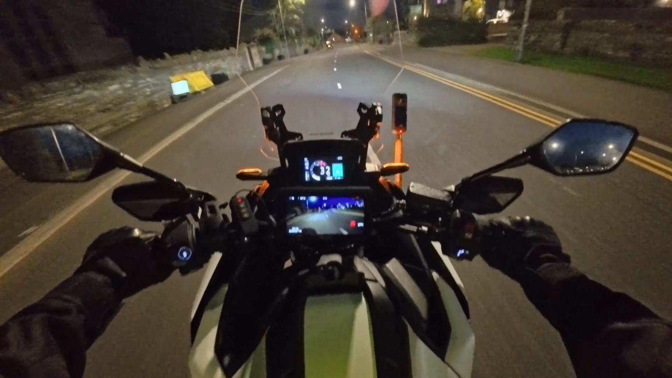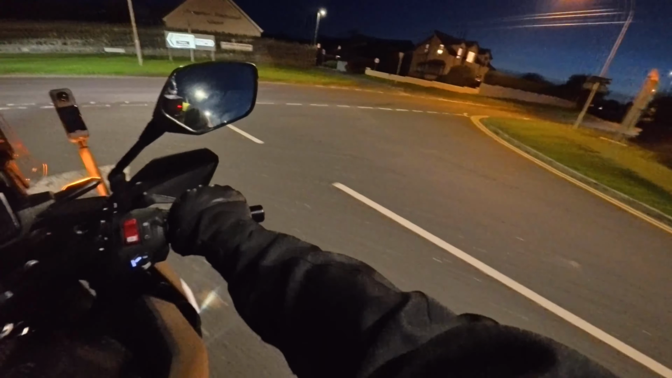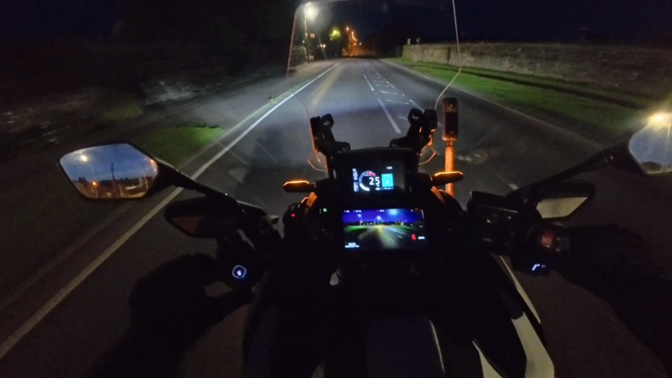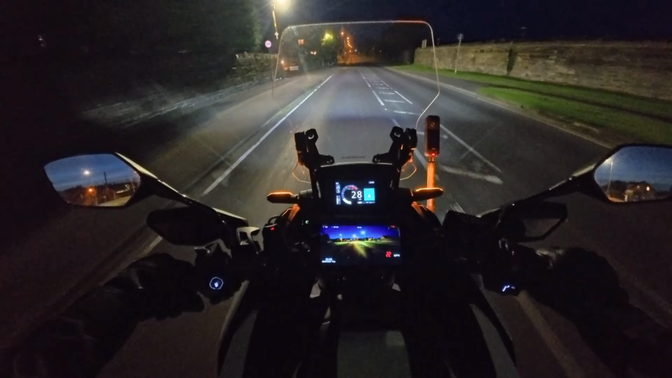I was actually considering buying some additional fog lights, some amber fog lights, just to increase the presence, really, not for any additional light production, if you like.